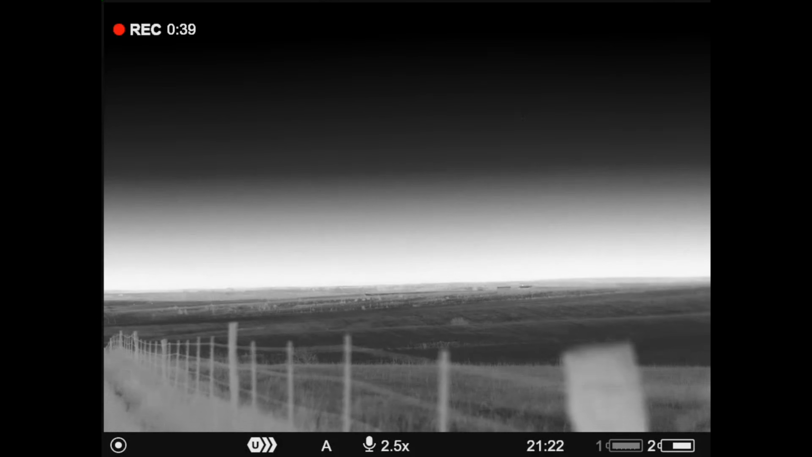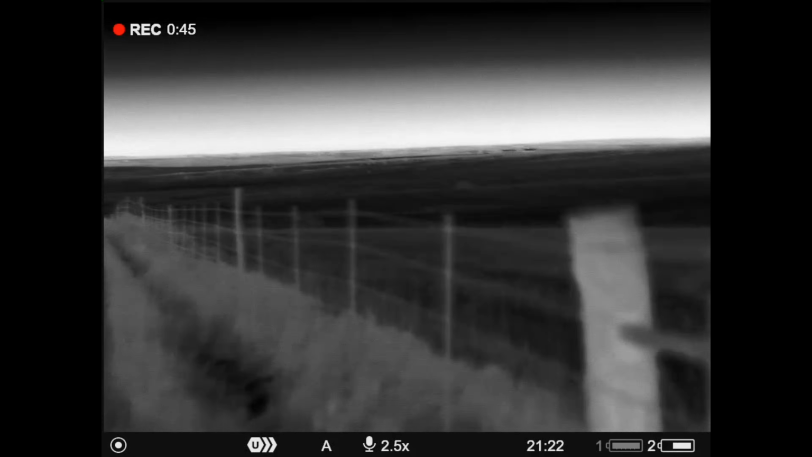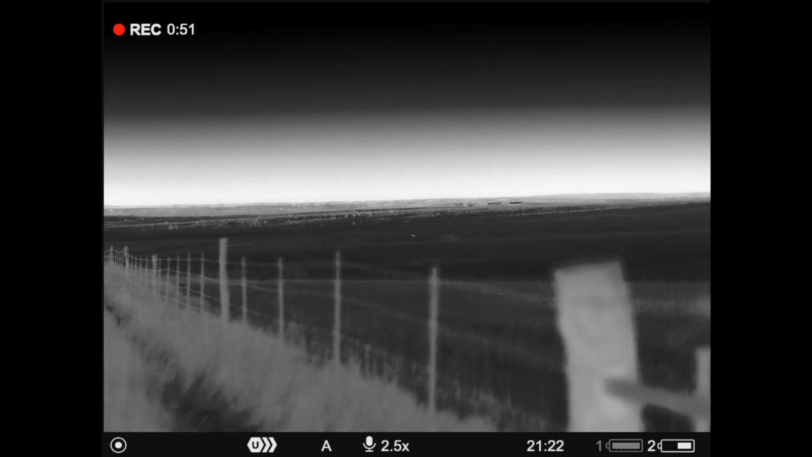Birds everywhere. I might have held too high. That's a long way. All right, there he is. Right for him. Let's kill it. Turn some lights on here.